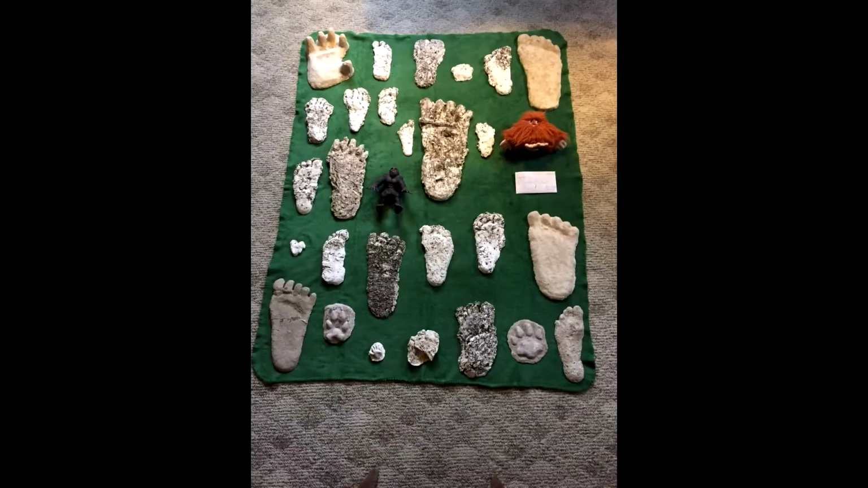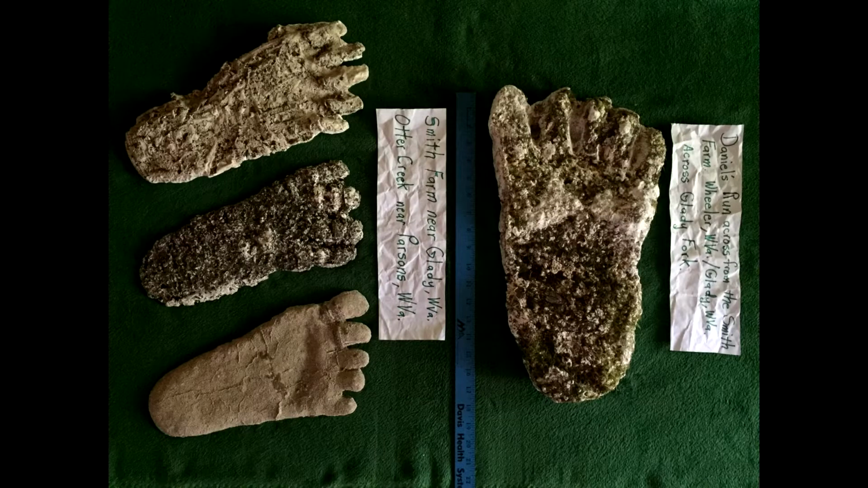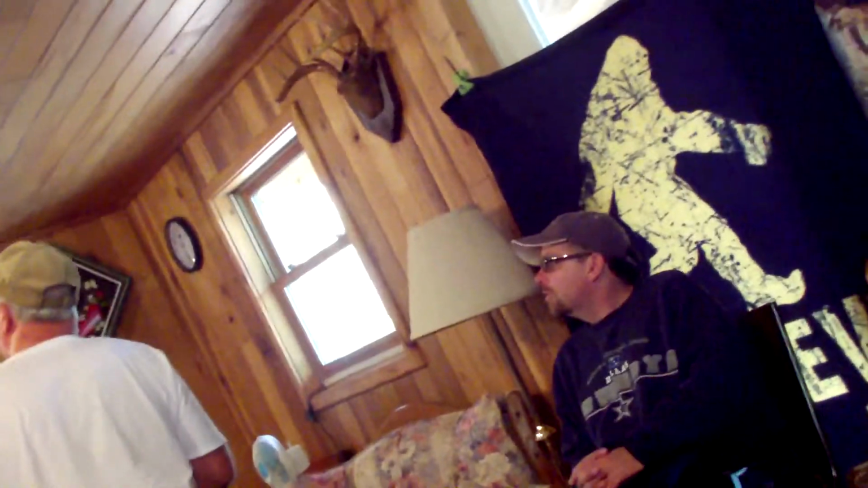After meeting Mr. DeHavens, we headed off to meet a witness who we were told has an impressive collection of local casts. He invited us in, and with our entry came a hornet. Feeling bad and having members of our team highly allergic to bee stings, we tried to eradicate the problem. This is before we could even sit down.